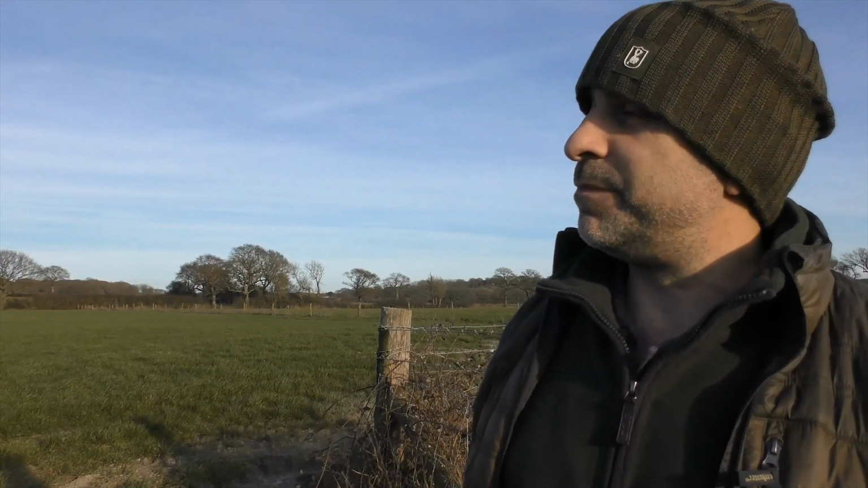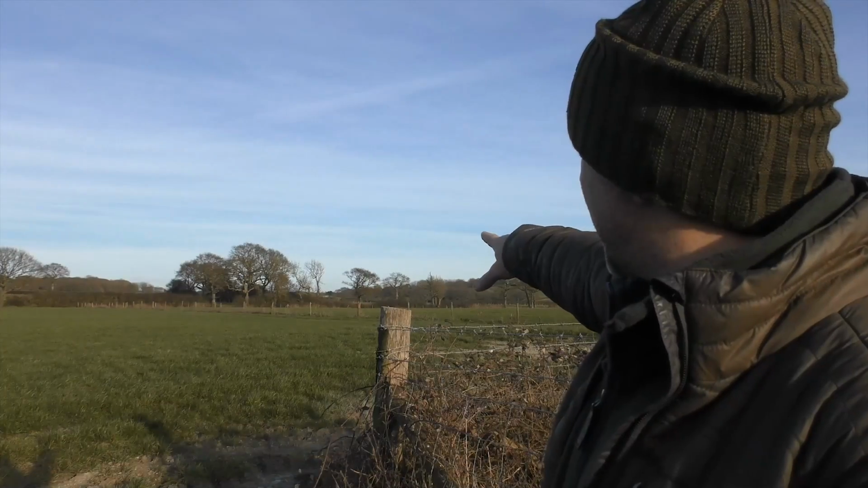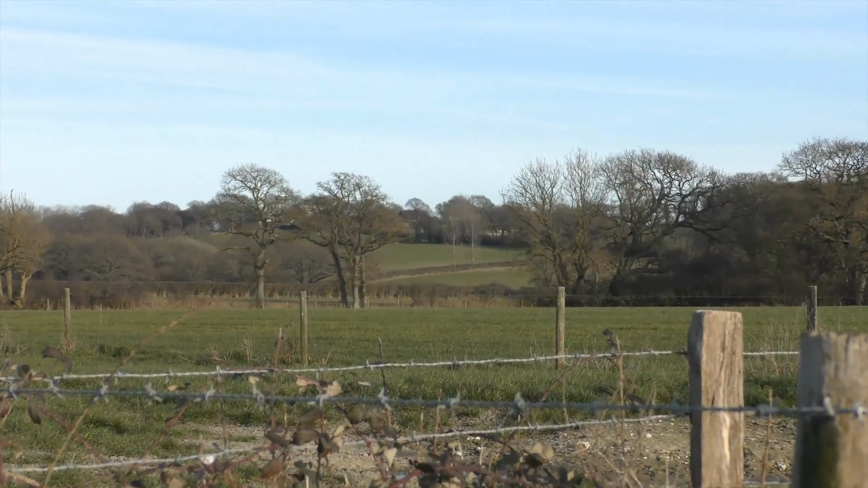You tend to get crows that come in from the woods down the bottom corner there, as well as the tall trees, and over the back there's a big rookery right out the back there as well, where they come in from. So yeah, here's a good location. They come in basically on the flight line straight from those two areas straight towards the farm. So I'm fairly optimistic setting up a hide here with a few decoys just out on the grass. Then hopefully I'll be able to pull them in before they get to the silage clamps.